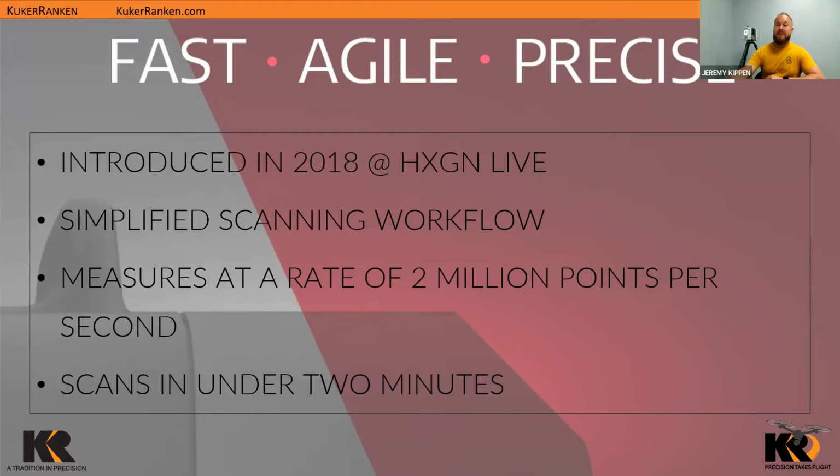A few things about the RTC360, and one of the coolest features that you get is the fact that this will scan up to 2 million points per second. And you can get a full scan done in under 2 minutes, which is honestly incredible when you have a lot of work to get done in one day. It may be a project where you have to fly in, capture all your data, and then leave. That can be time consuming. I know I've been there on projects and you question if you've actually gotten all of your data.